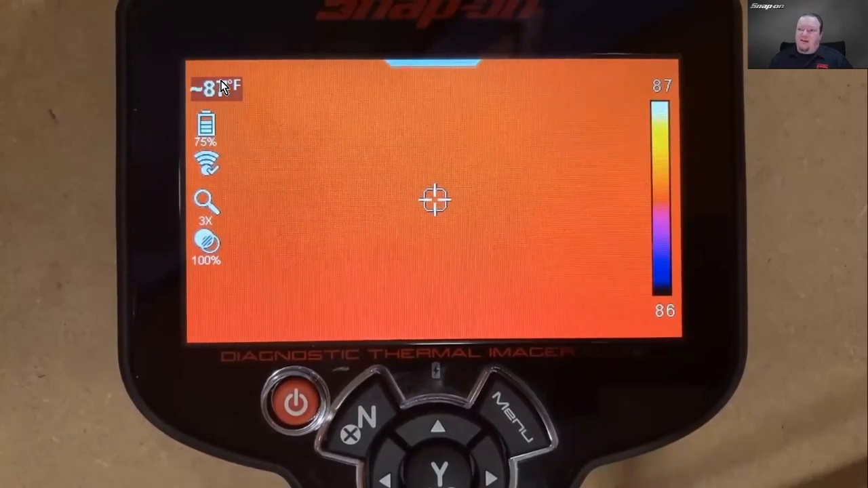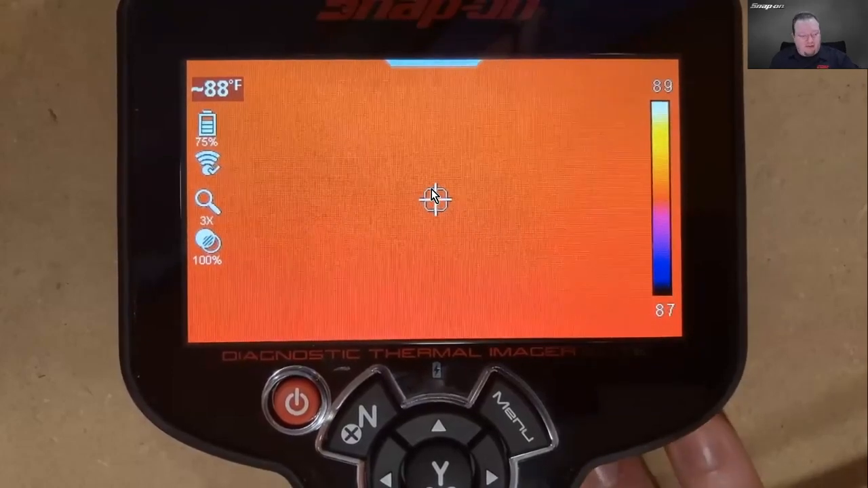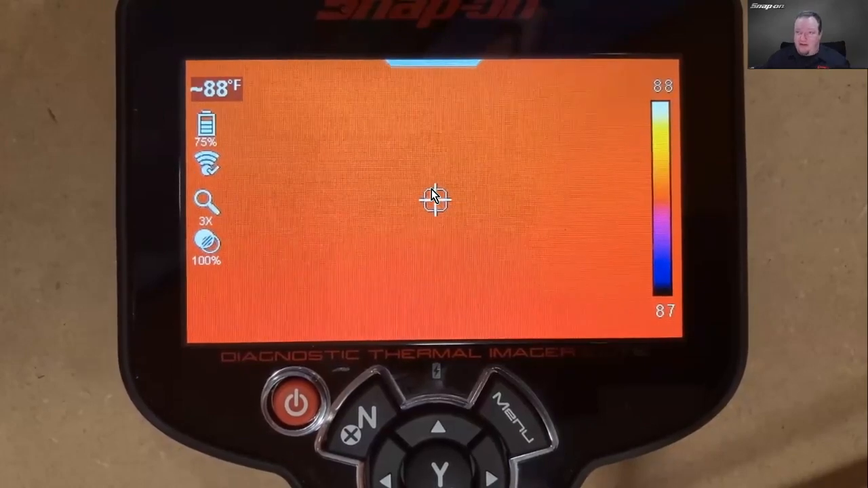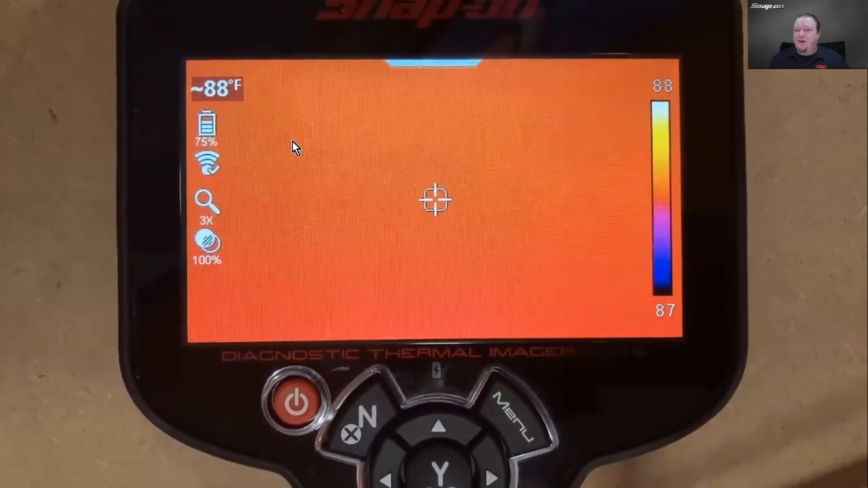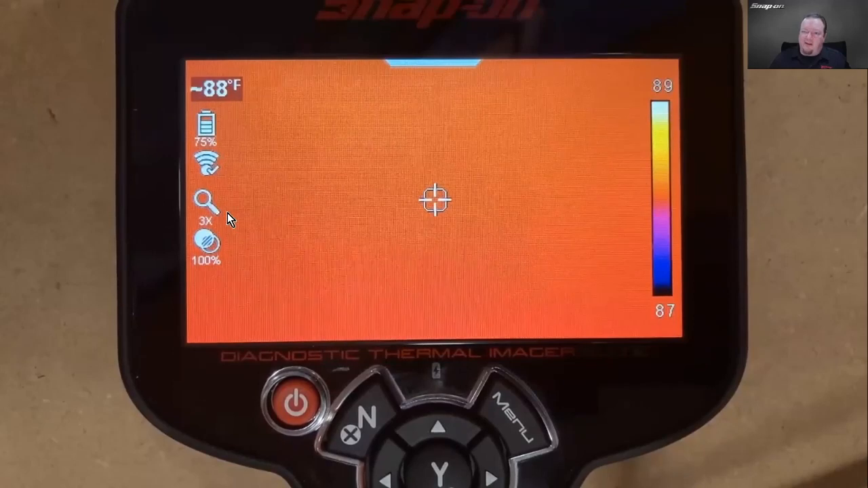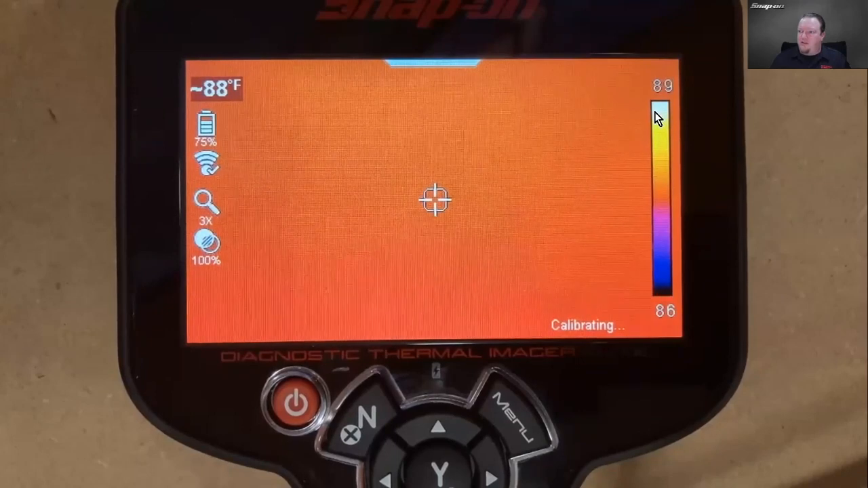You can see this number on the top left is where that pinpoint is. So it's 87 degrees, 88 degrees. Yeah, it's kind of warm in here. Actually, I have an audio mixer underneath here that puts off a decent amount of heat. So that's probably where it's going. You can see 75% battery. Wi-Fi is working, there's my Wi-Fi indicator. We have zoom and we have opacity. We'll talk more about those in a little bit. And then, of course, we have our temperature range here. You see like 3 degrees from coldest to hottest, 3 degrees.